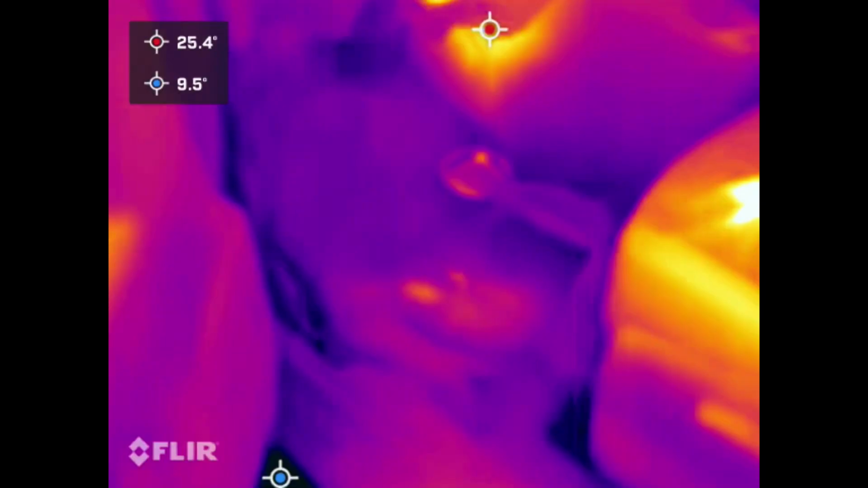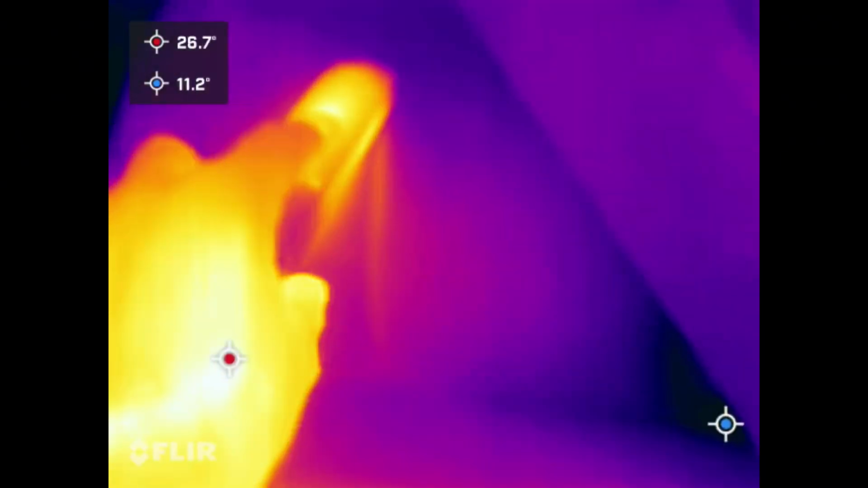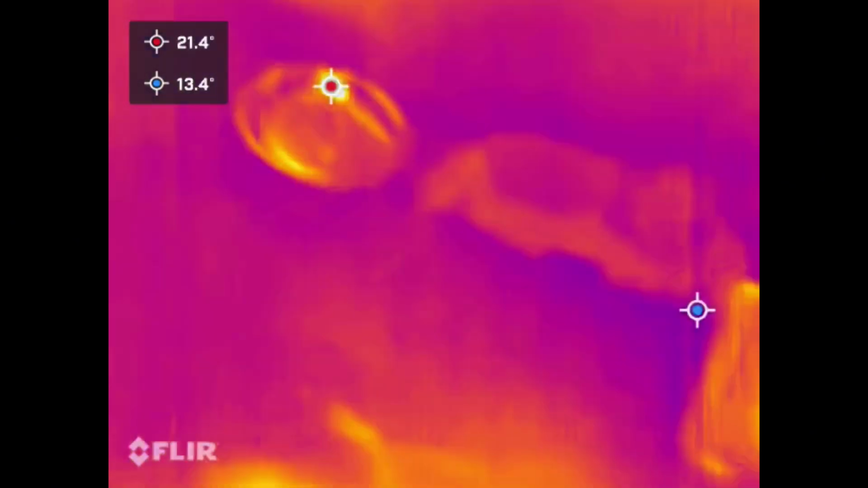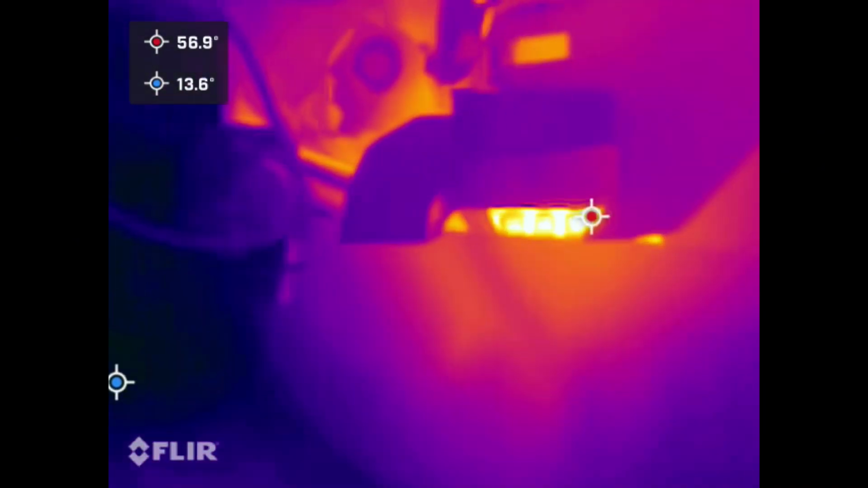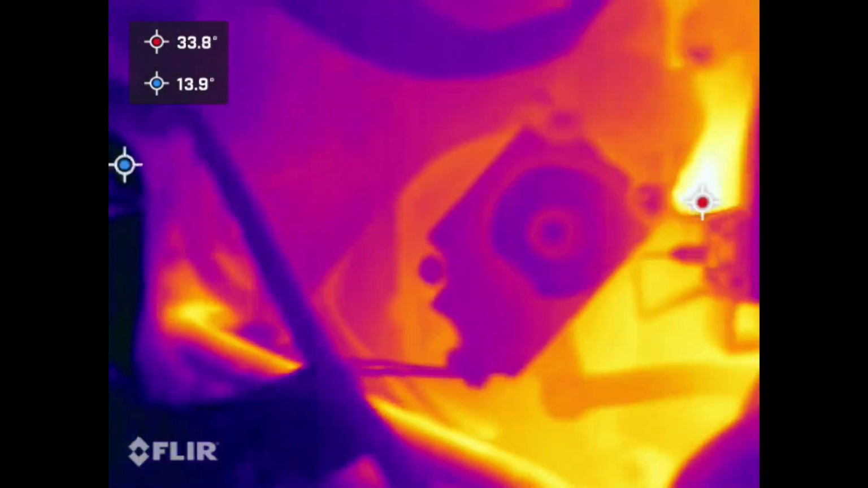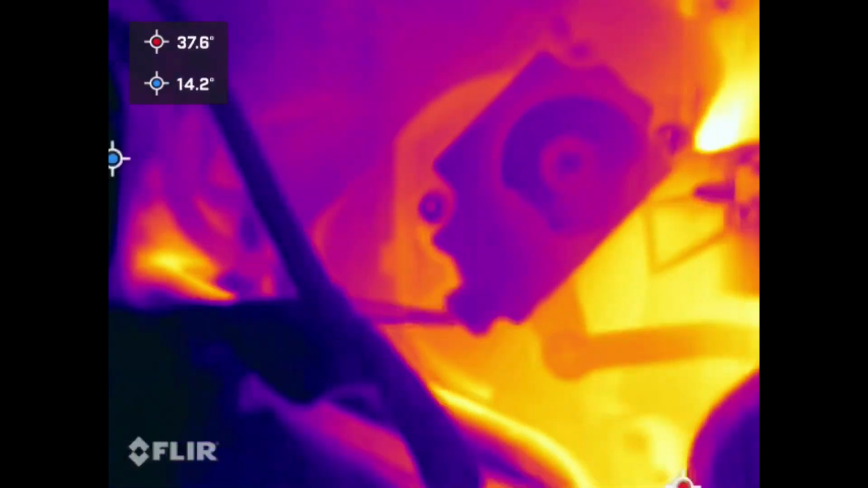So back with the thermal imaging again. You can see the heat just from my torch there. Let's turn that off. And getting under the heater box, you can see something under there is glowing away. It's really, really hot.